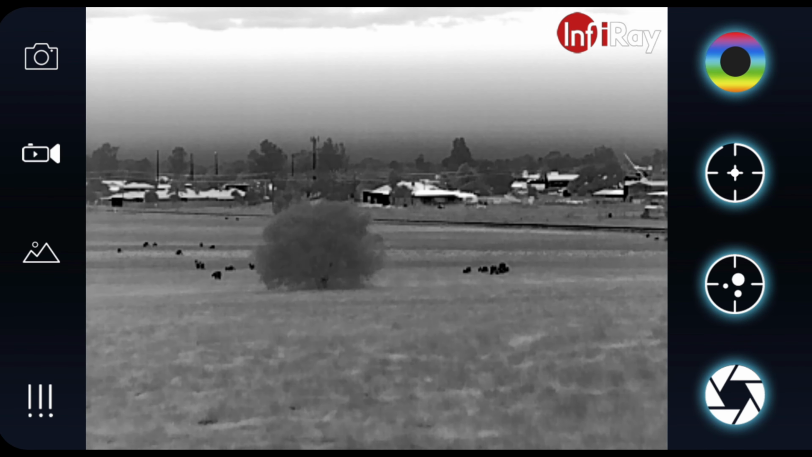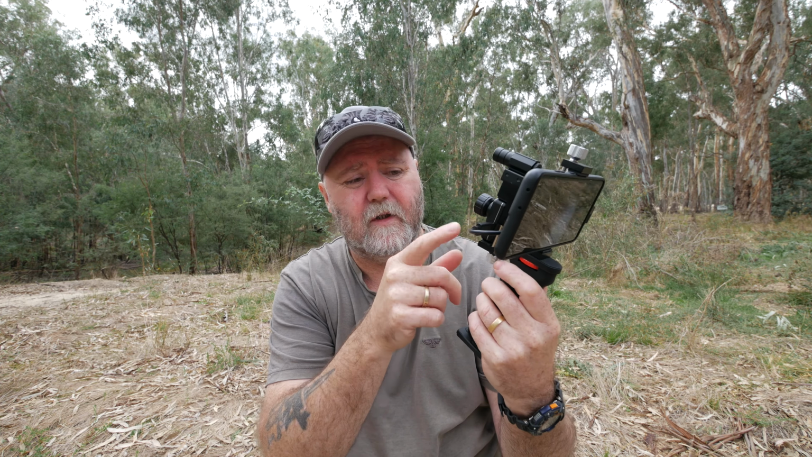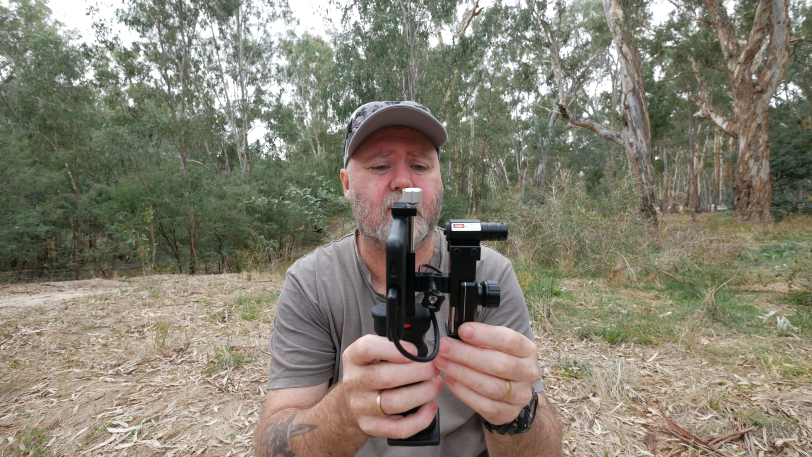It's quite simple, quite easy to use, and integrated into your phone, the screen looks quite good. Okay, now you've seen how the app works. It's all pretty simple. It did say on the instruction manual it's on the iOS, so I guess you can buy leads that go from USB-C to Lightning, and you could use that. I haven't looked on iOS. I don't have an iOS device, but I can say it definitely works really well on the Android device.